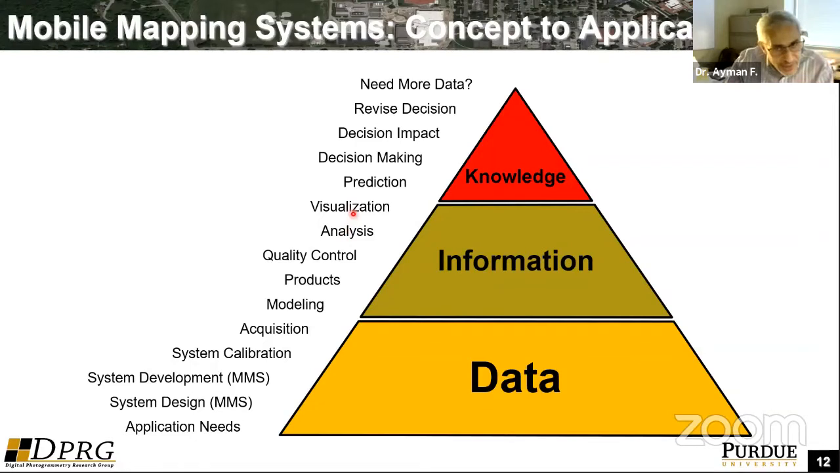You do some visualization of these products, either for you or for the end users of those data. And then, based on the problem at hand, you make some inference or some prediction about the phenomena you are observing. You make a decision. You look at the impact of the decision. You might need to revise the decision, and then you might end up with the conclusion that the data I have is not really enough, so I need more data with another type of configuration.